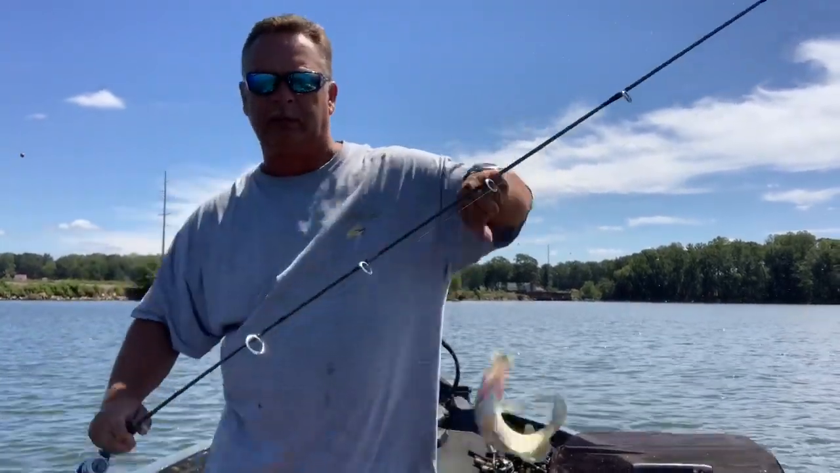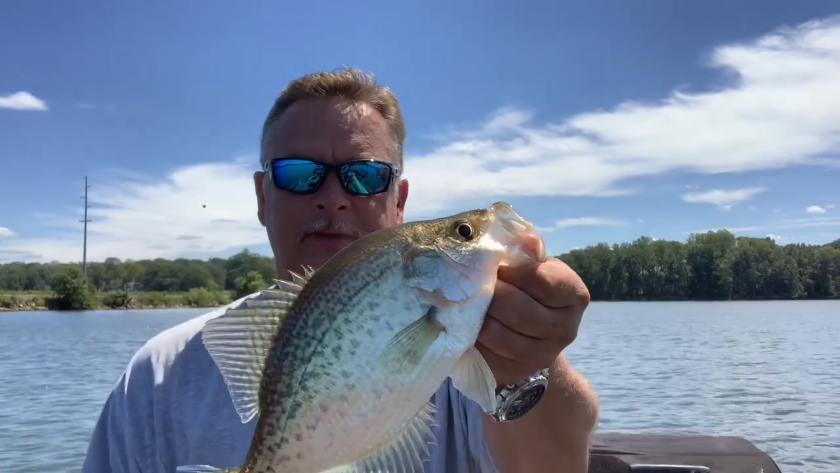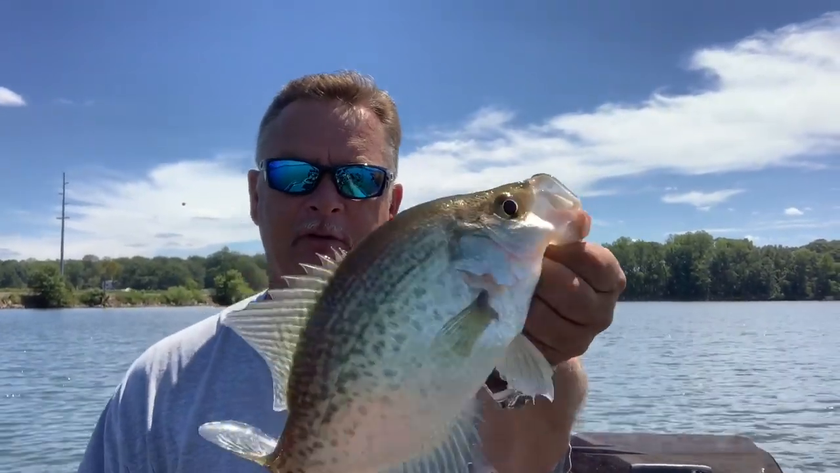Another good one. God, look at the size of that one. That's what we're talking about. God, got a little brush pile fish. Look how thick that joker is. All right.